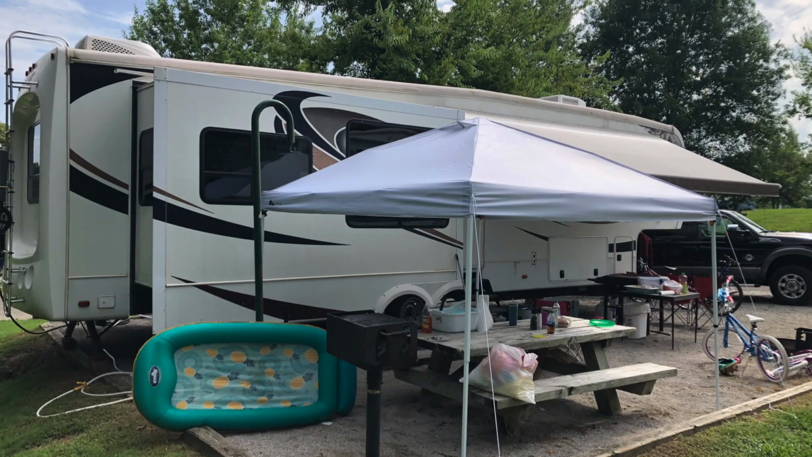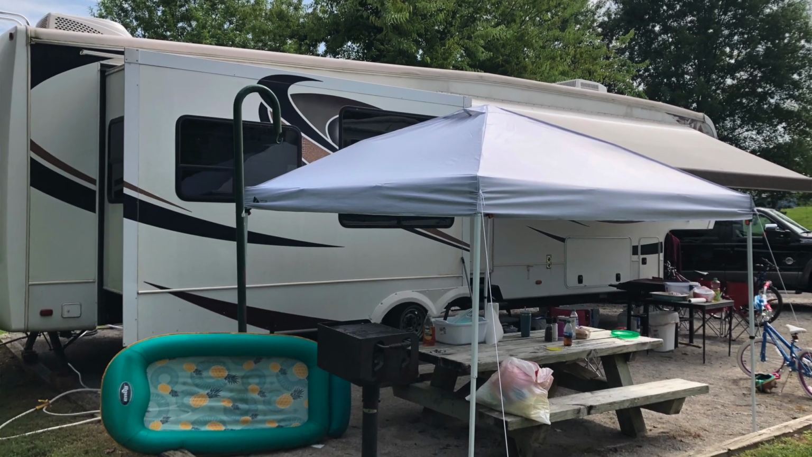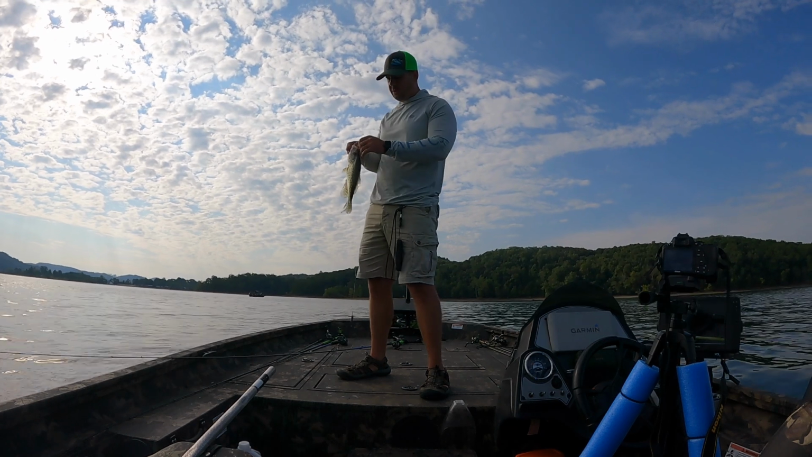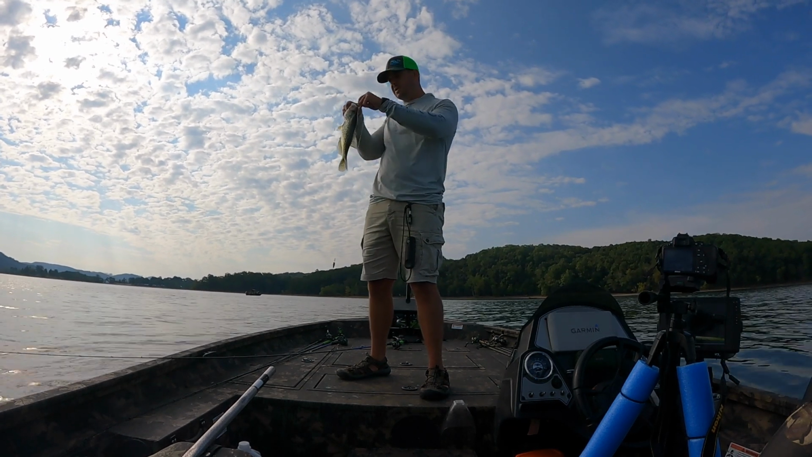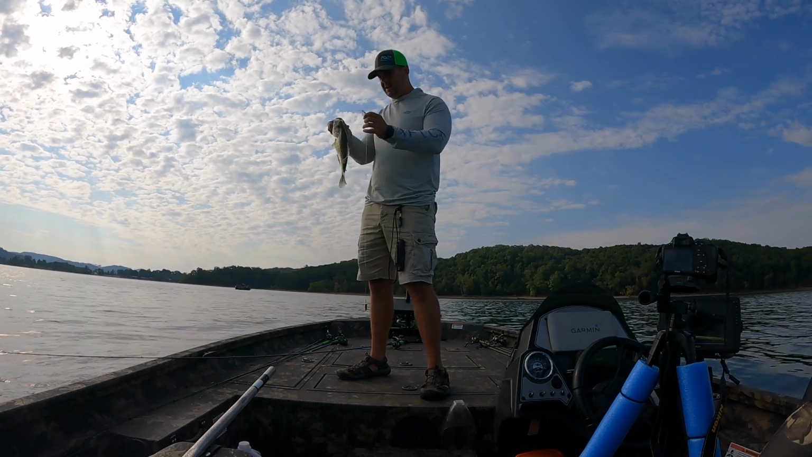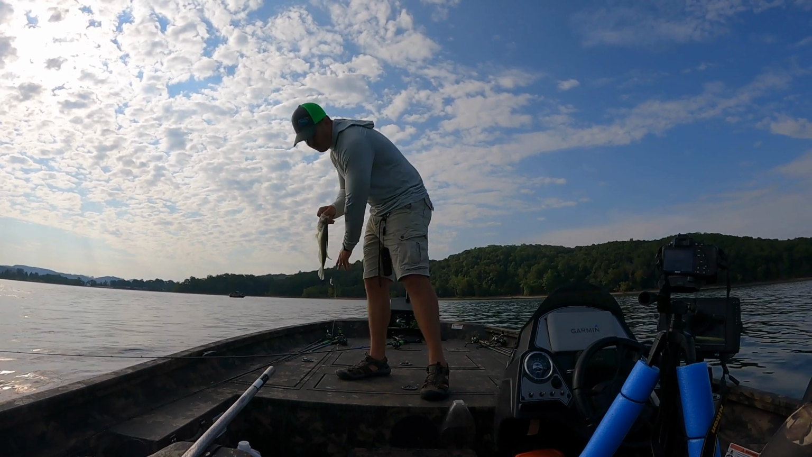Just barely. There wasn't much on the down imaging when we went over it, but there were like 2 fish sitting there, and I think one of them might have been a brown fish. And actually, when this one made its run, I thought it was gonna be a brown fish, but no, another good quality crappie.